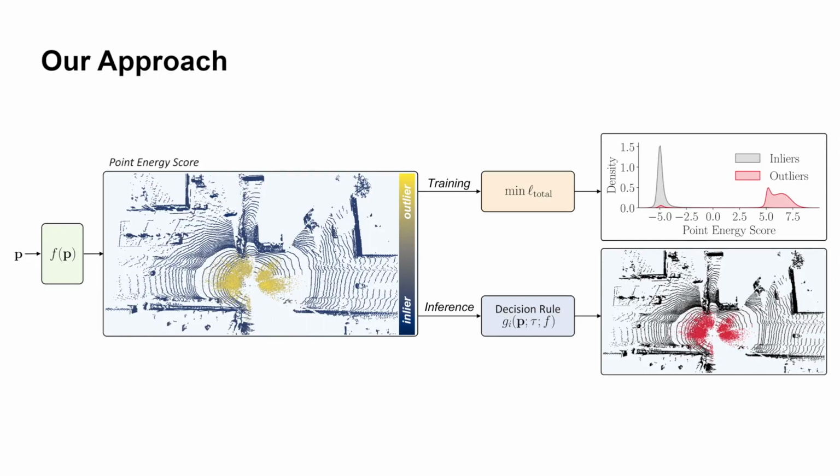Here's an overview of our approach. Given a classification model F, which processes a point cloud P, we utilize our proposed point energy score to determine if a point was generated by adverse weather effect or not. To achieve this, during training, we minimize our proposed loss. This results in the model associating low point energy scores with inliers, such as, for example, pedestrians, vehicles, and buildings, and high point energy scores with outliers, which in this example is snow.